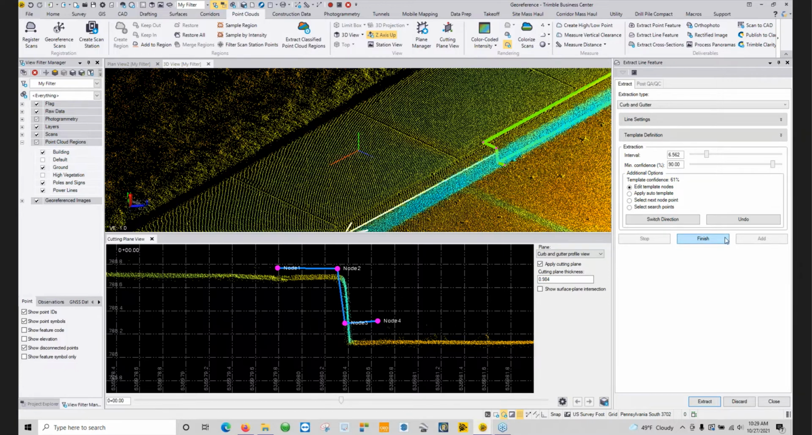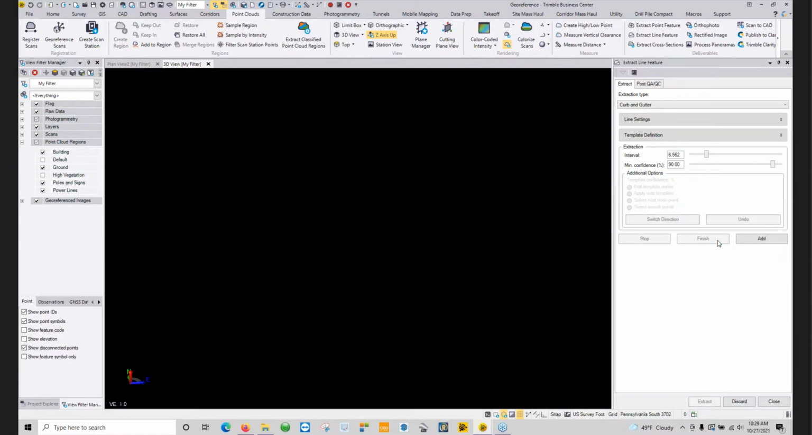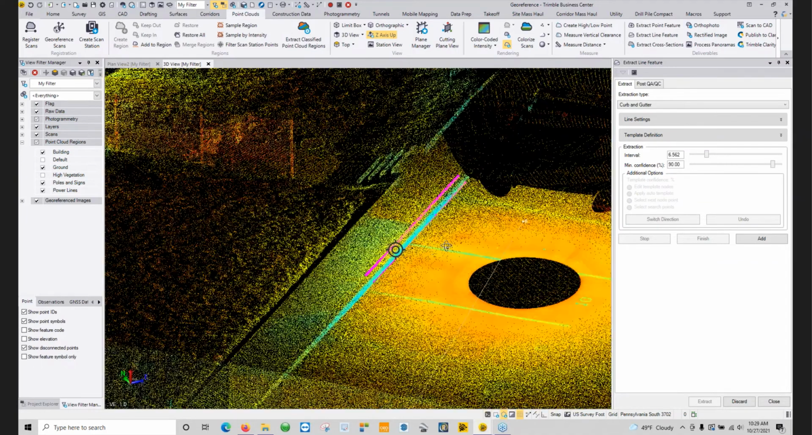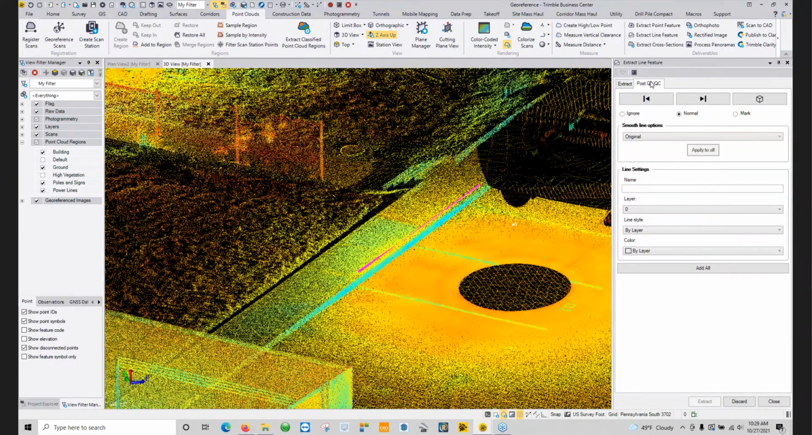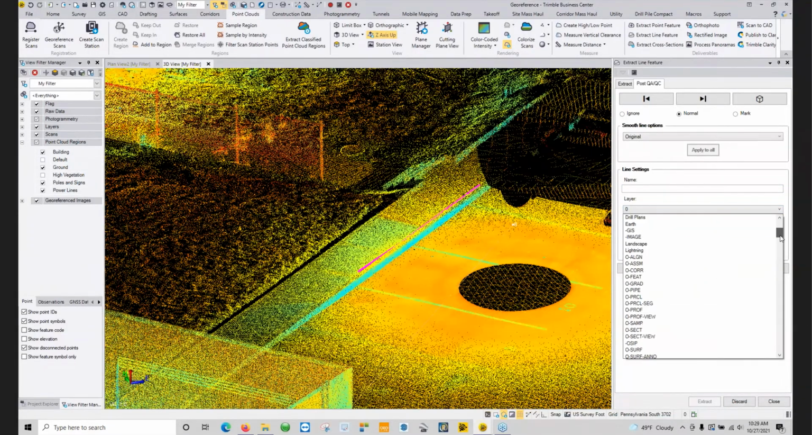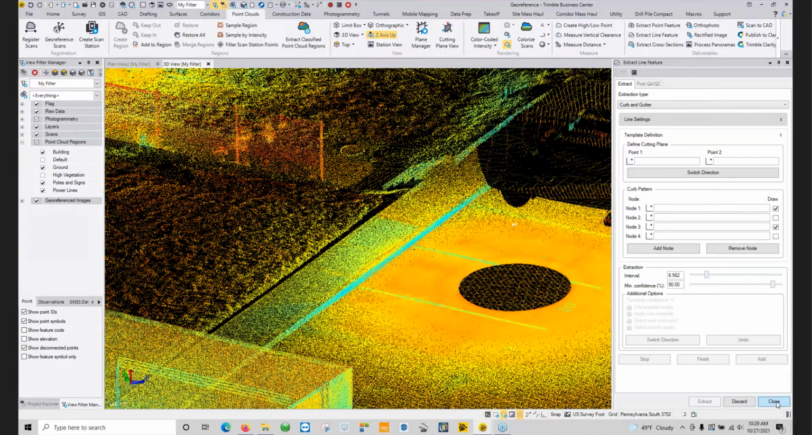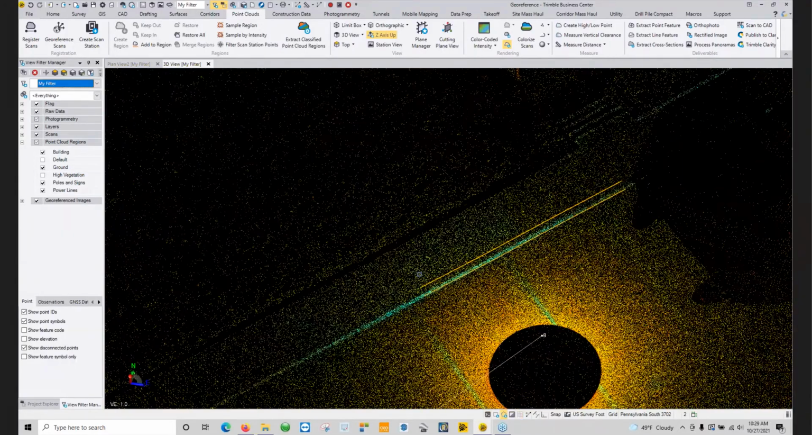That's more or less the idea behind the automatic curb and gutter. So go ahead and say finish here. But that's going to give you your 2 lines. And if I go to my post QA QC, I can change what layer those lines go on. So if I just set it to curb, add all, and close, now my lines are in place.